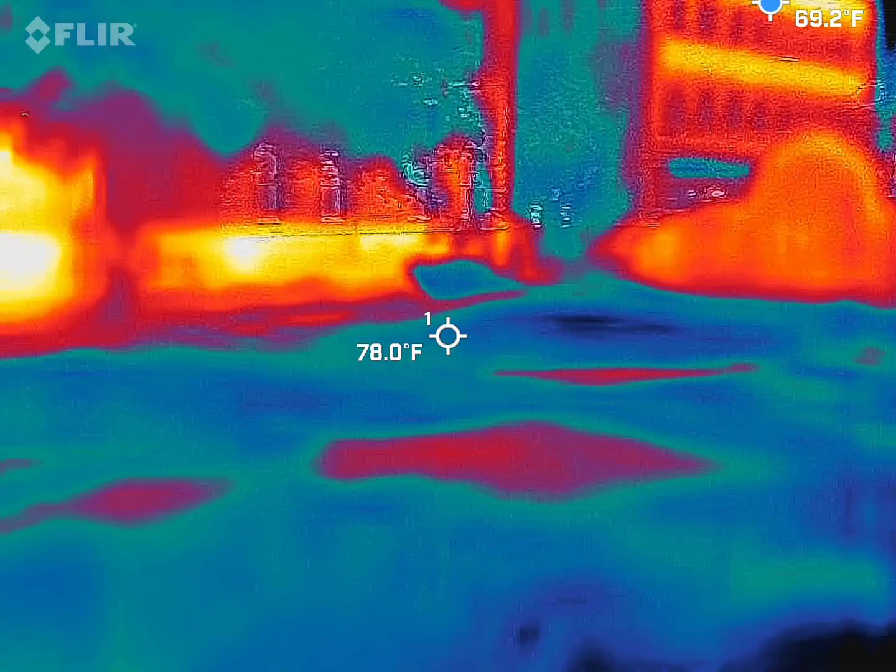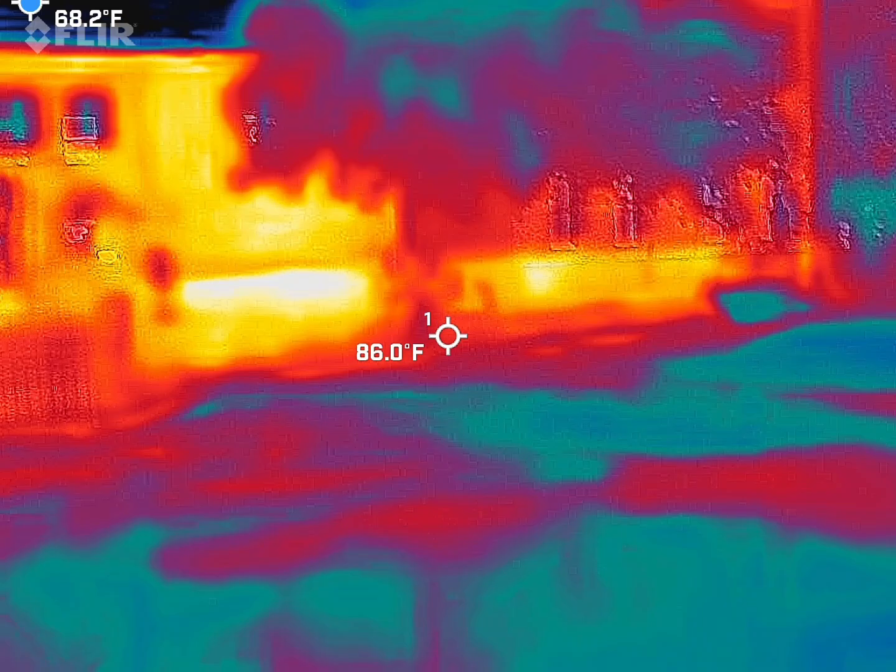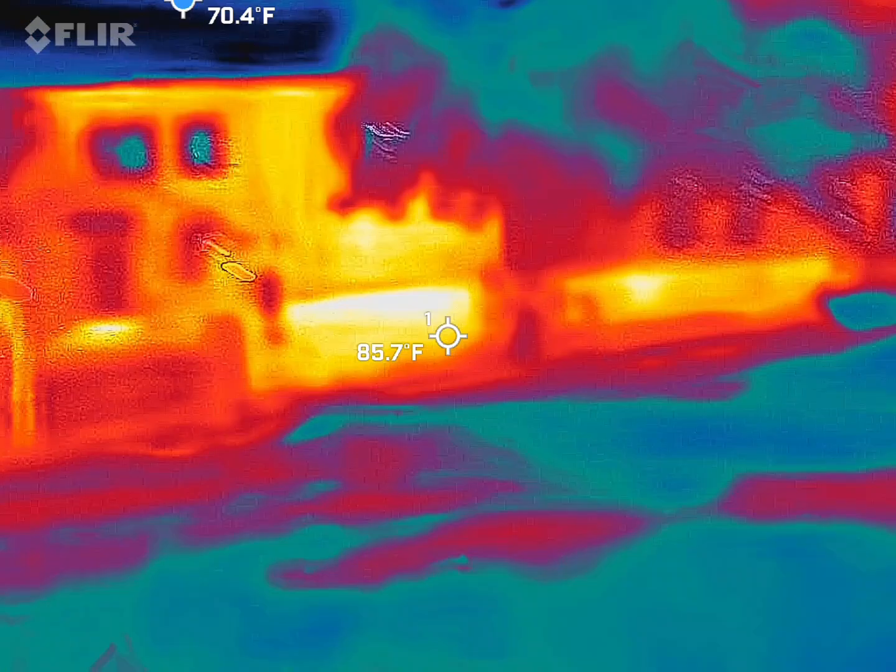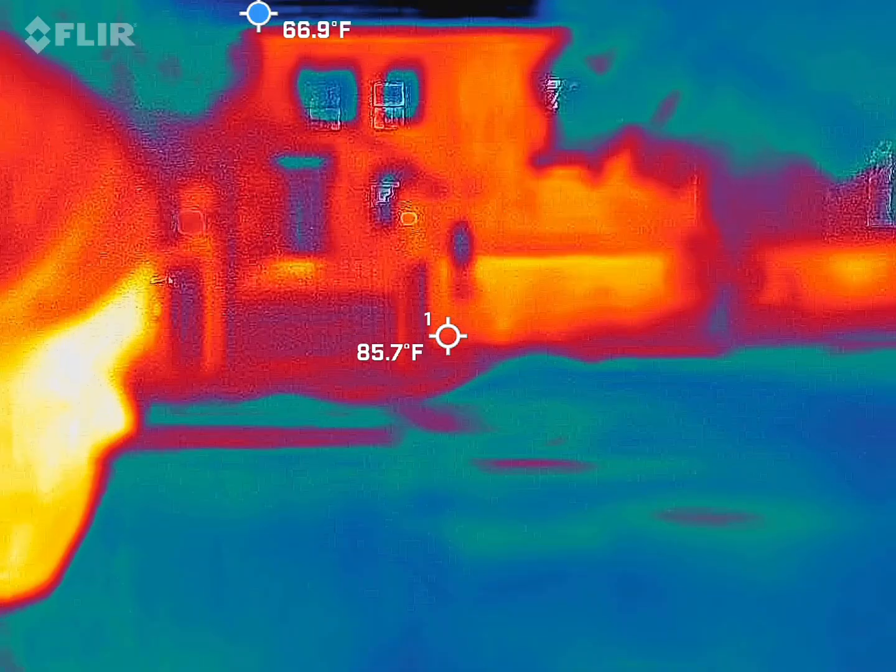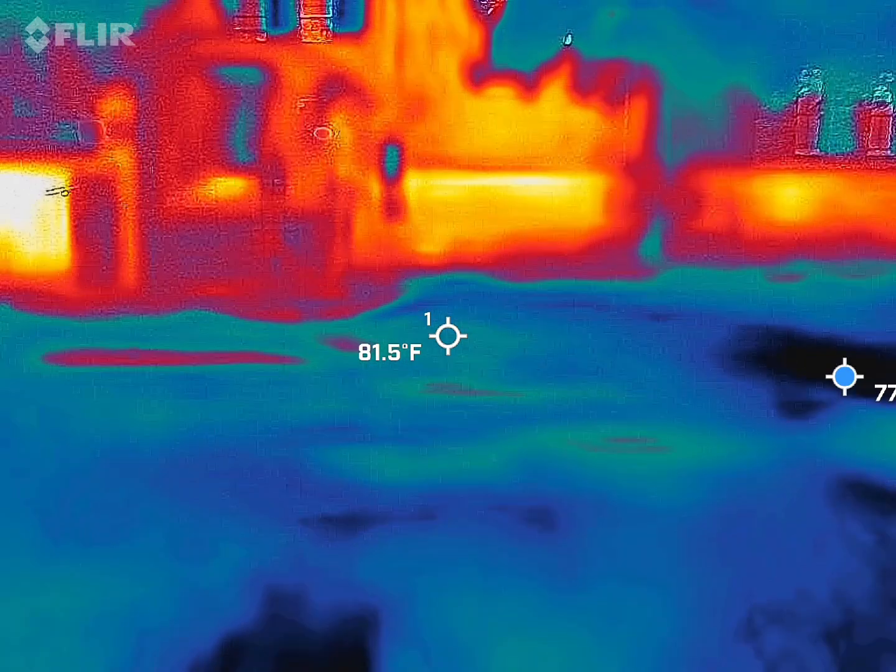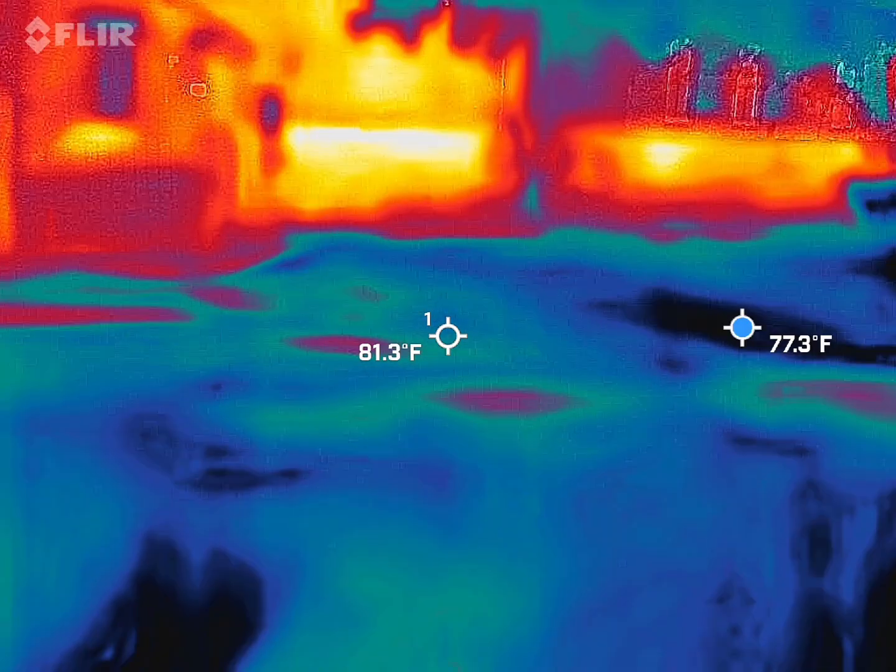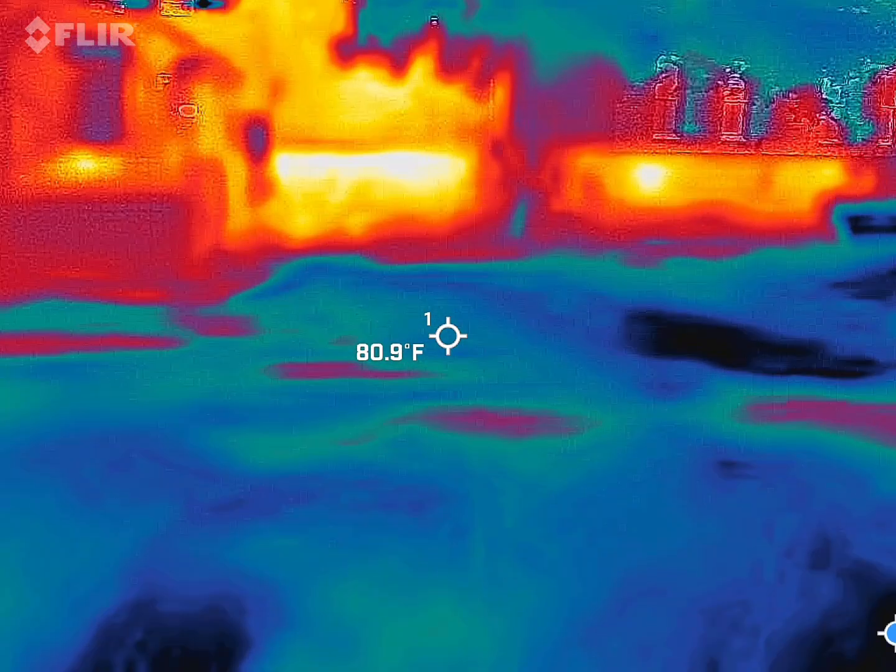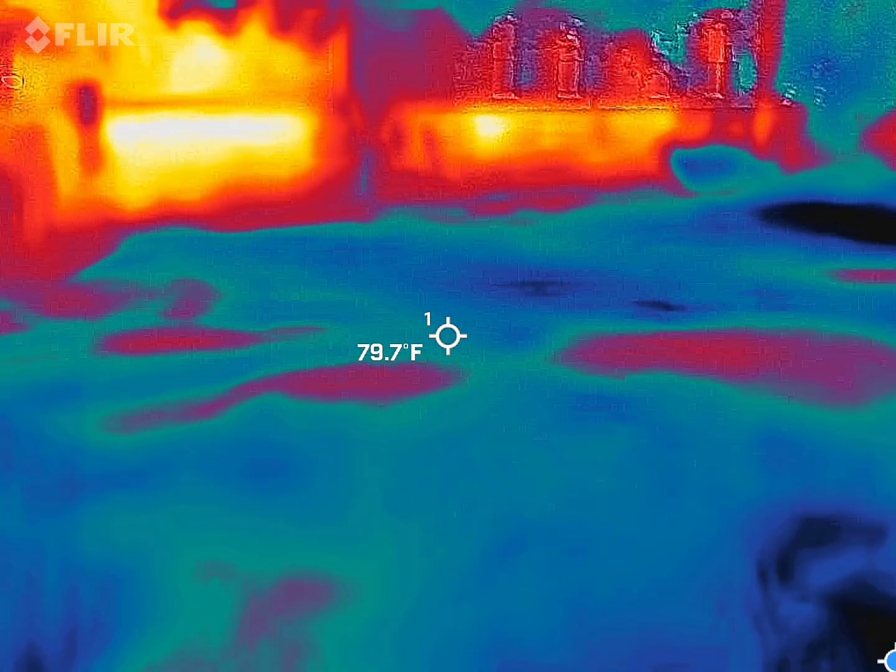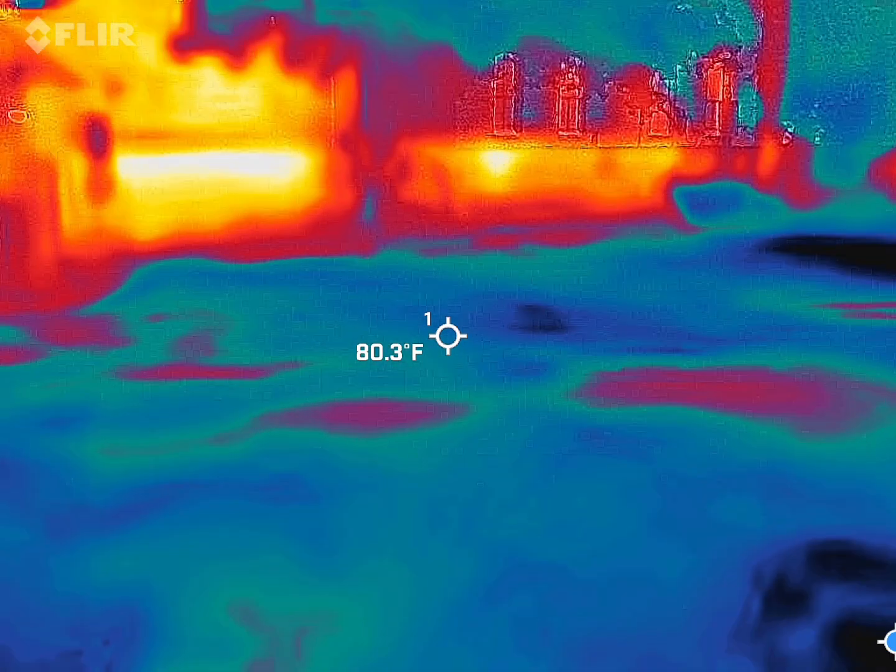Well, 5.0, yeah, I know. What is that? That's a person. Oh shit. Can't tell if that's anything or not.